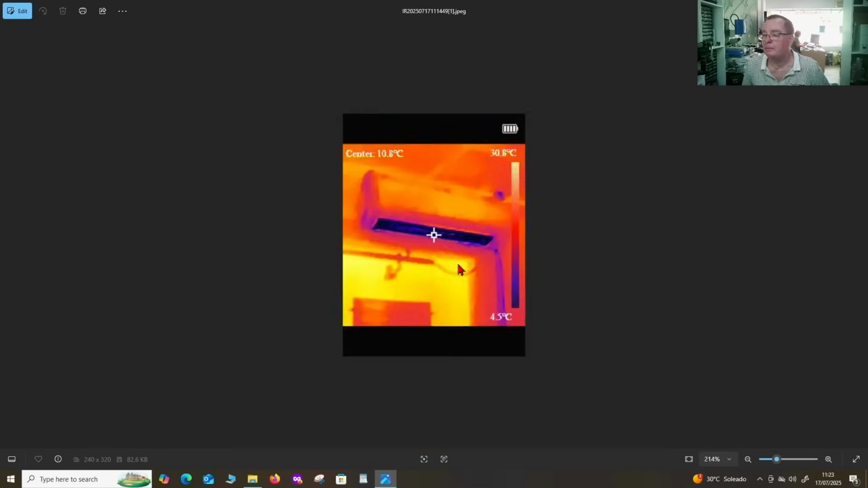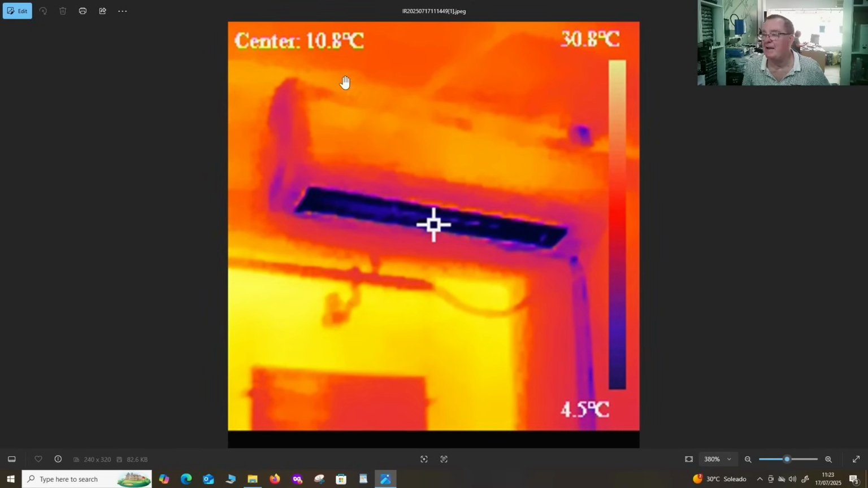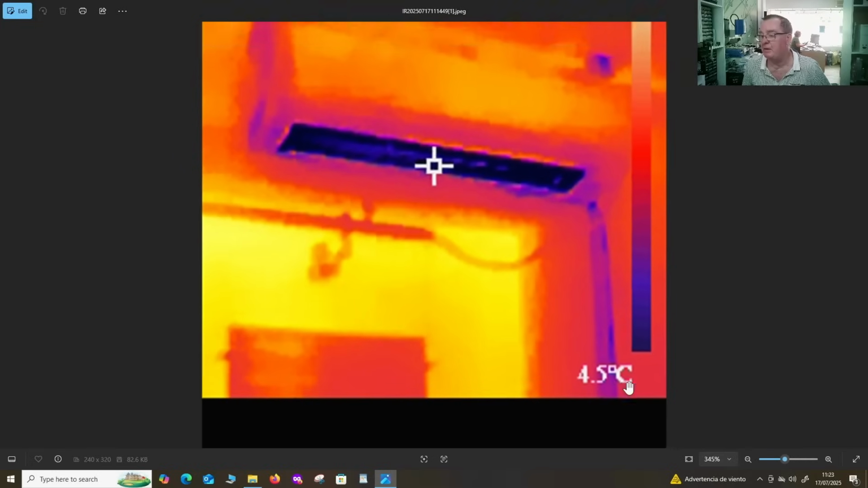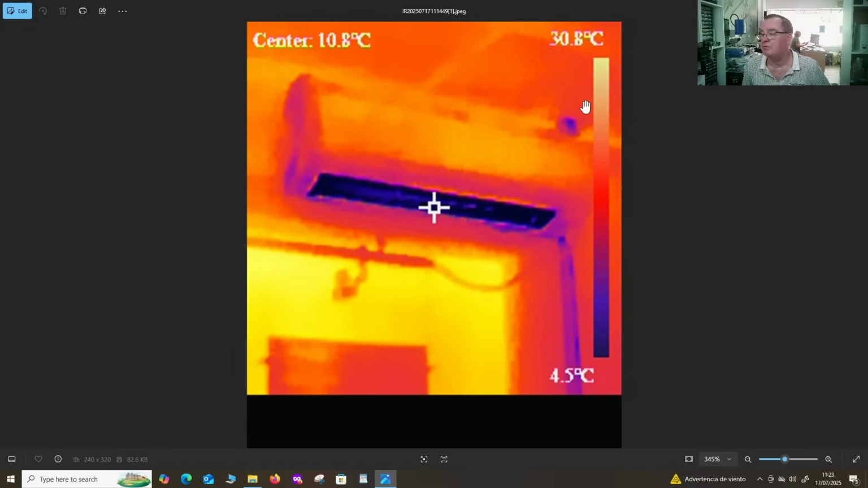Okay, this is the air conditioner in the room, so you can see the room temperature's about 30 degrees. That's with the aircon on, by the way. It's about 36 or 40 getting on towards the day, especially in the sun. Yeah, the aircon's putting out at about 10 degrees C, and this is the wastewater pipe for the condensation, effectively 4.5 degrees, so it shows that very clearly actually.